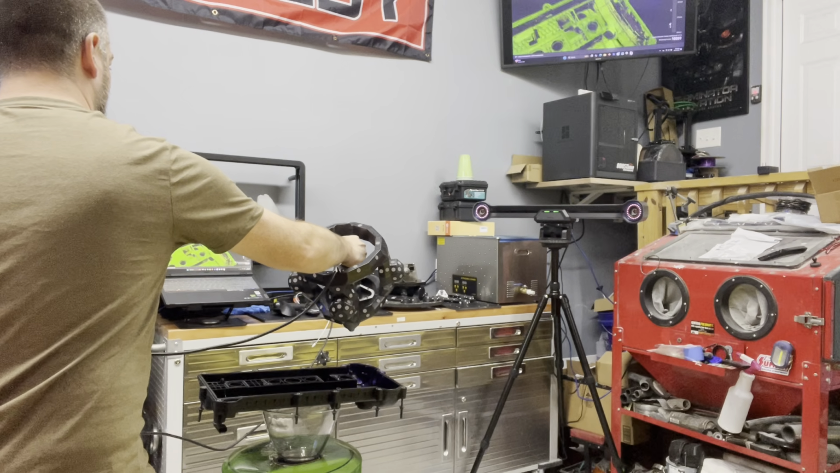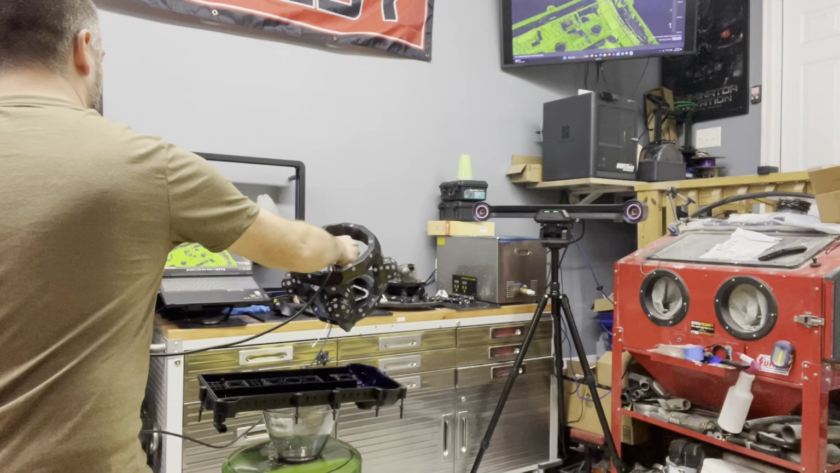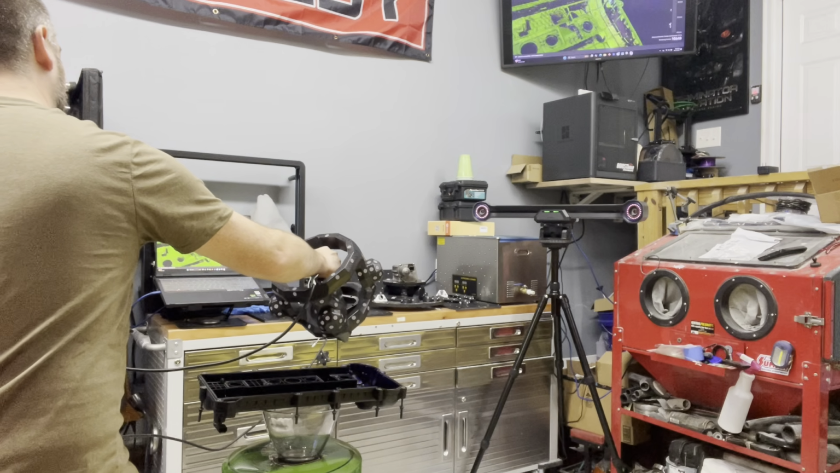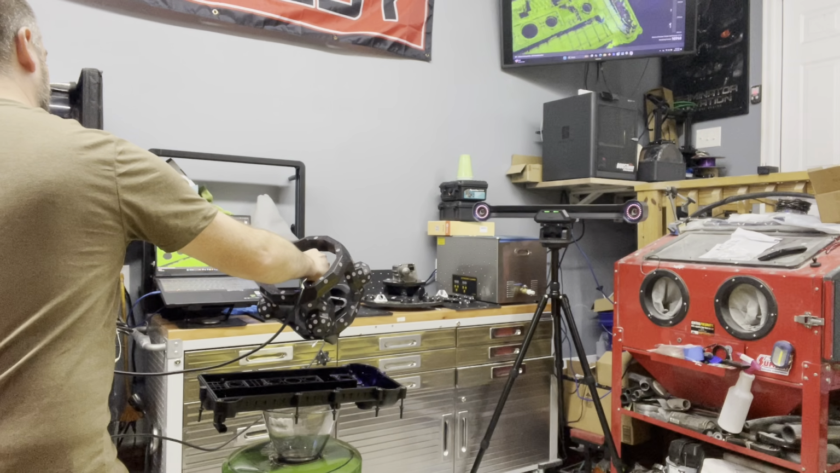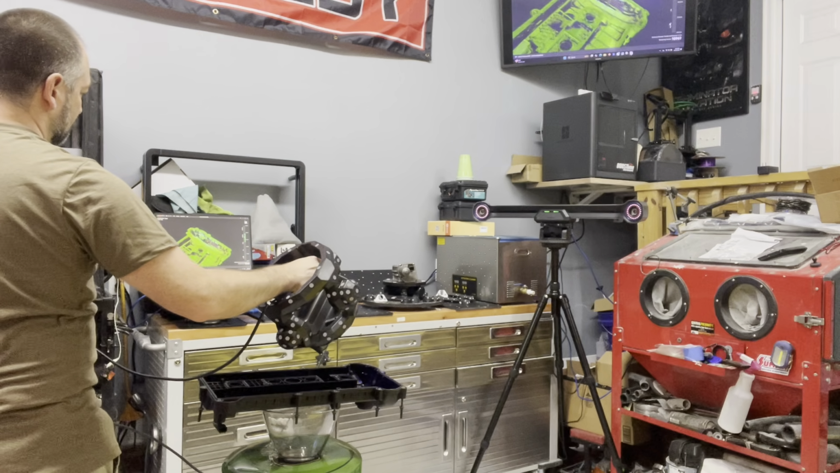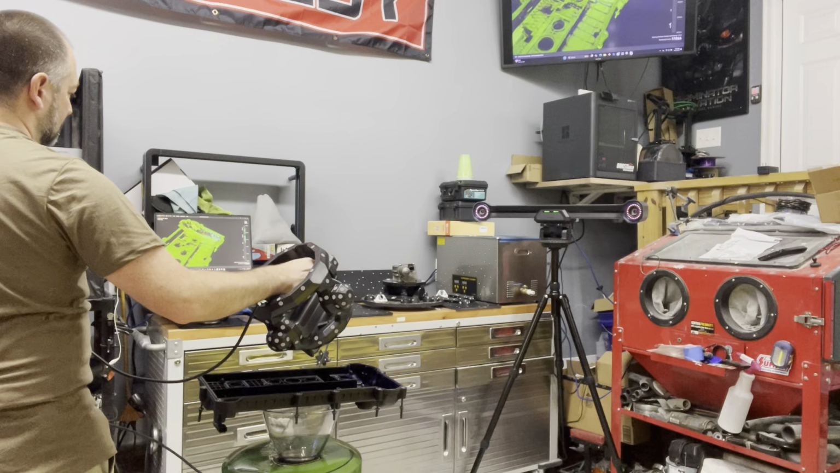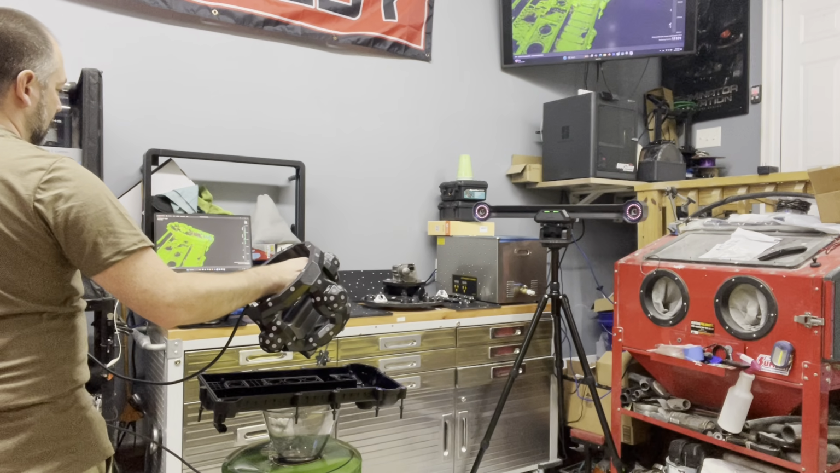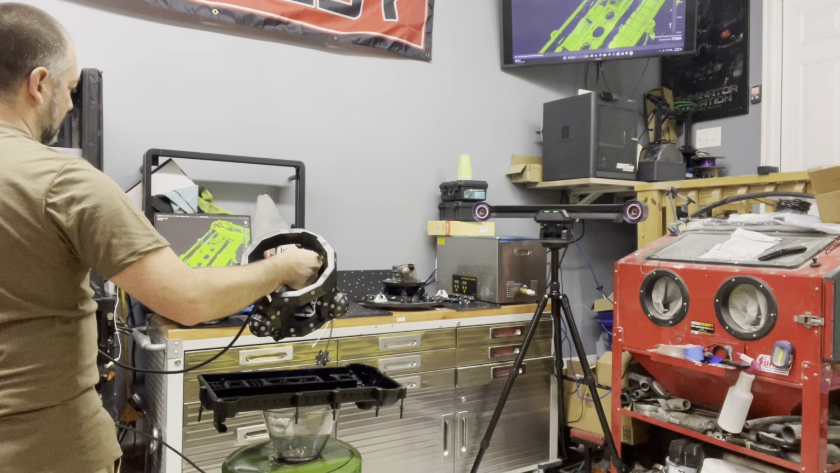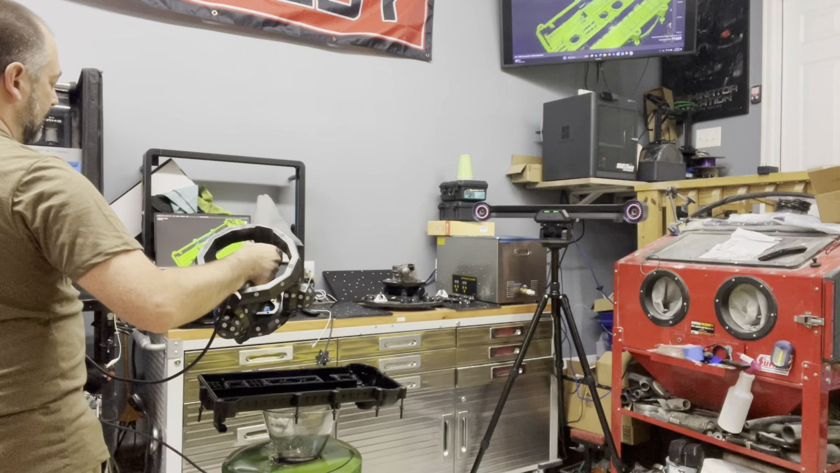Getting that side. Looks like I had a bunch of RTV in that corner. Not the problems. I'm just going to let it slowly build in that area. We're going to try to get this sidewall right here.